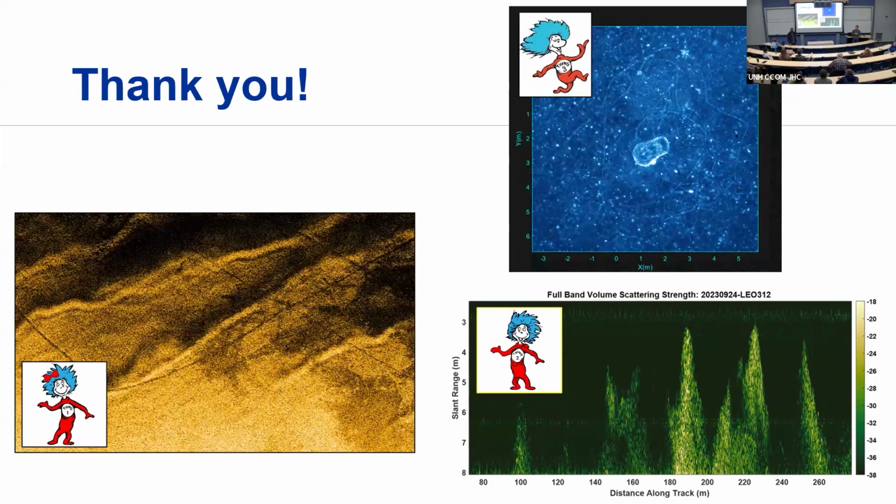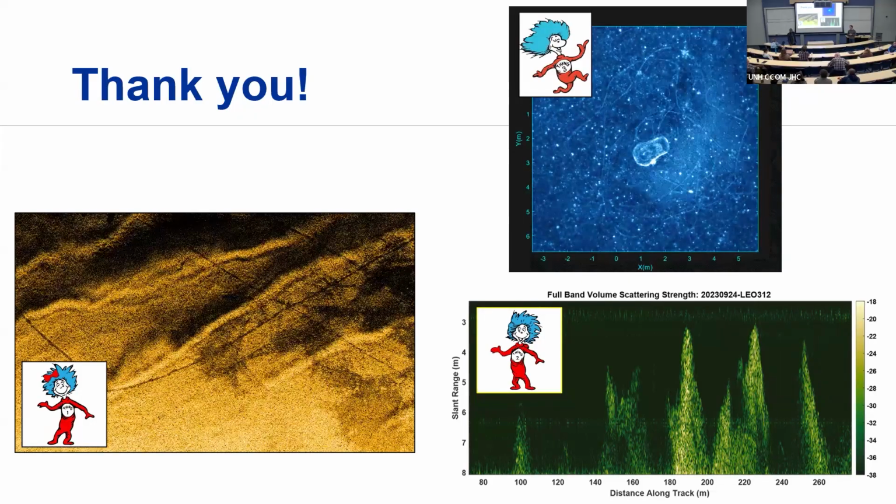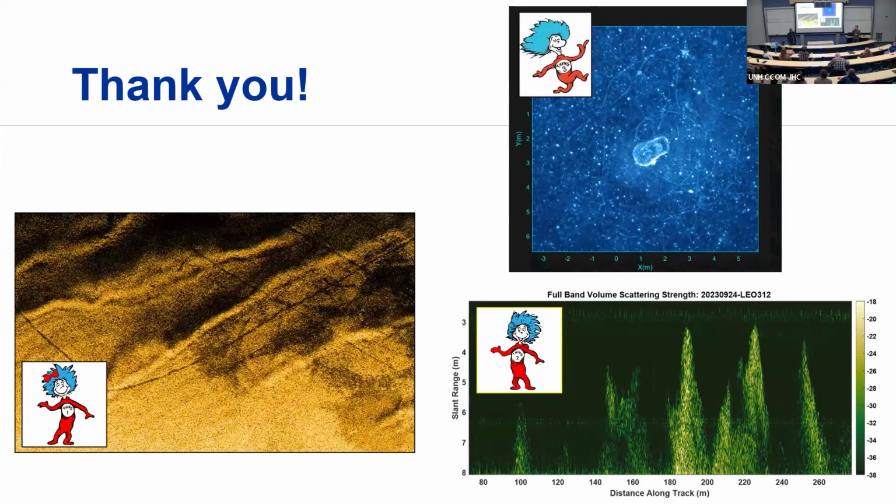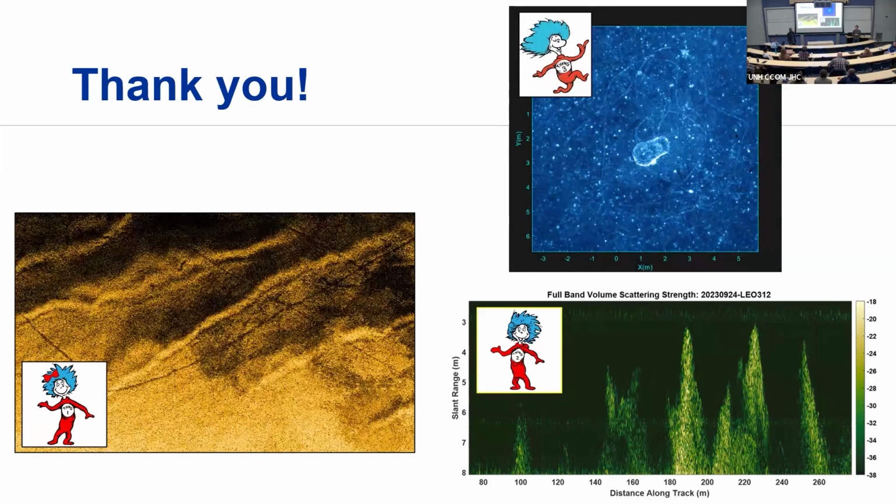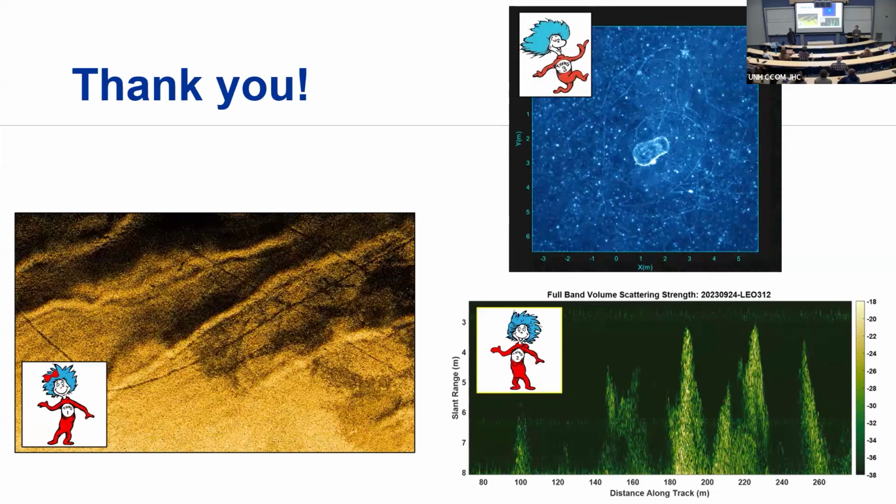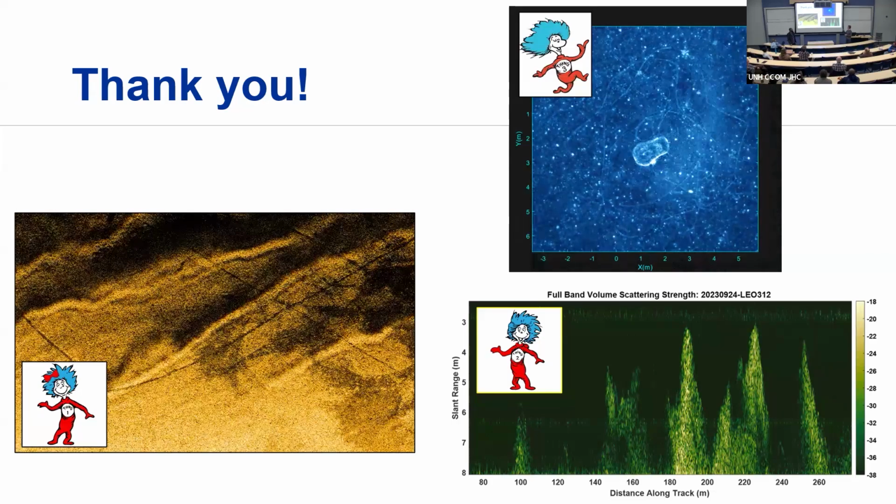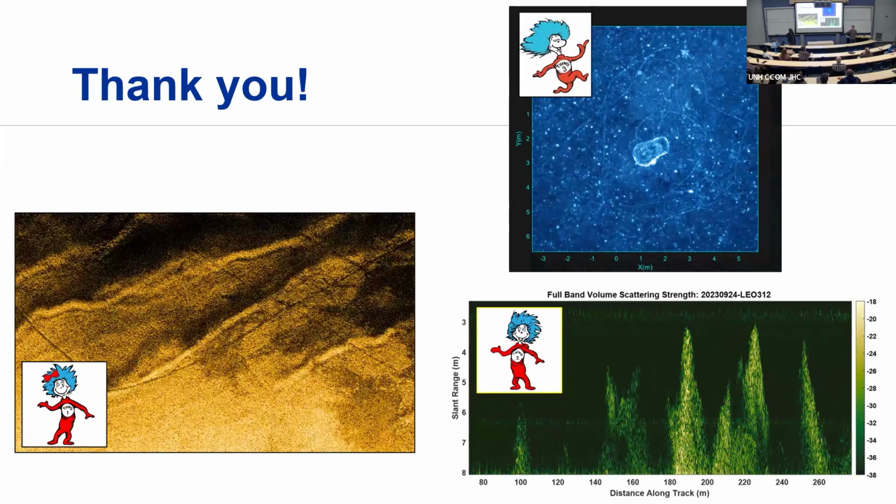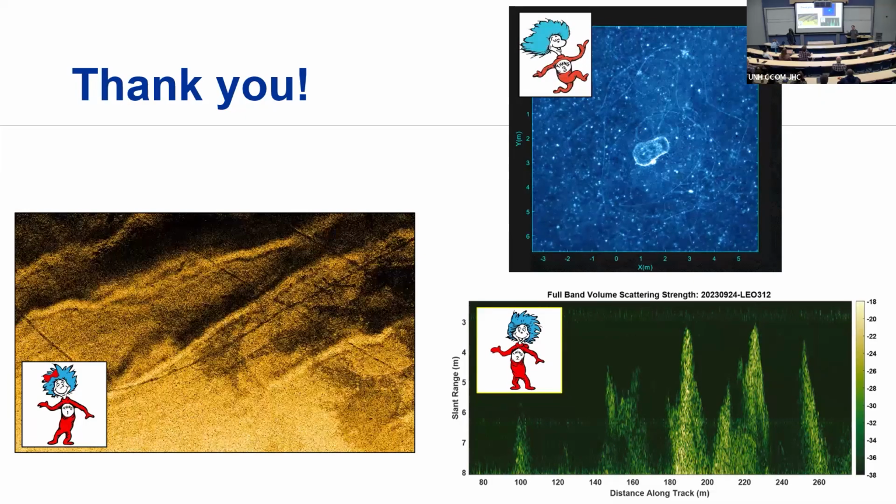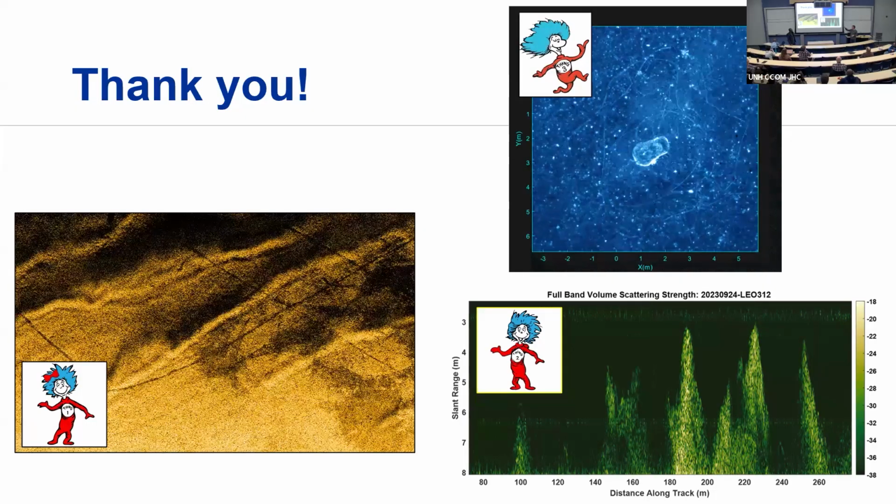Does the multi-look process afford the ability to remove the effect? Like you probably can't get rid of the shadow, but maybe you can actually. I don't know, I'm just thinking out loud. What I would do, because they're kind of big, is normalize the data. These are uncalibrated, right?